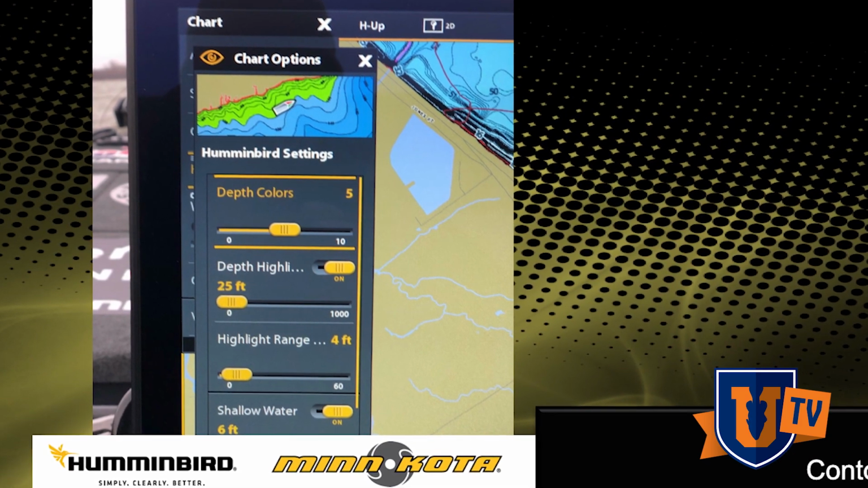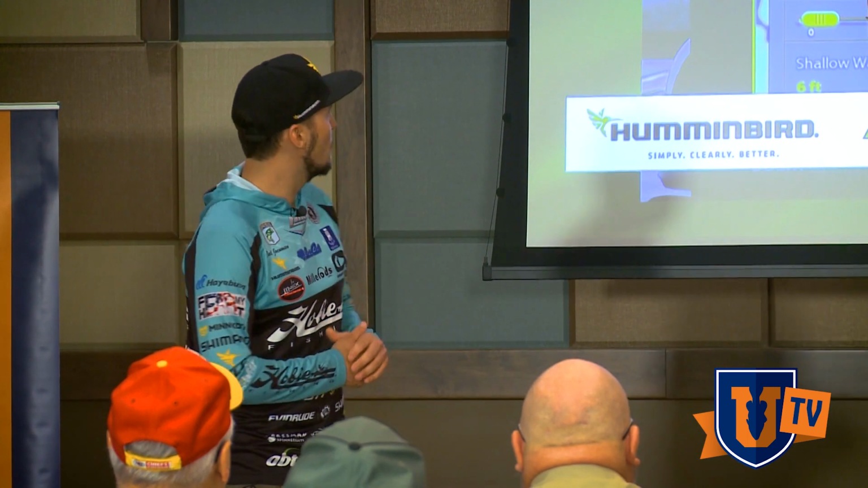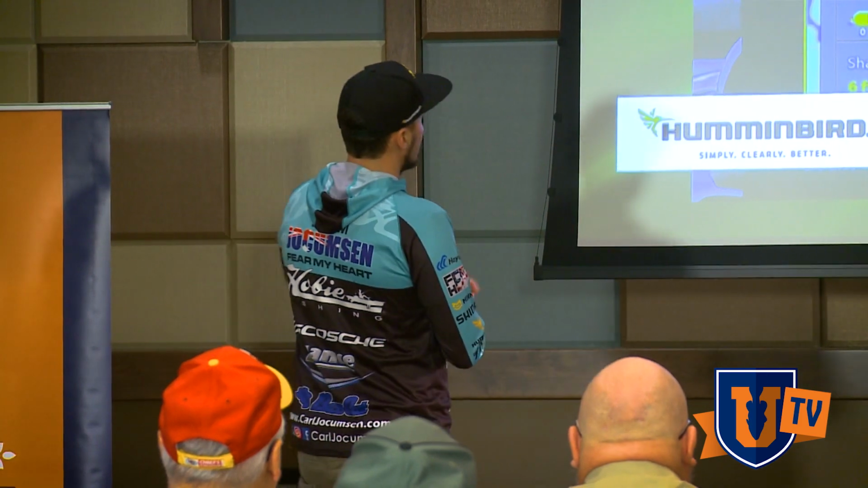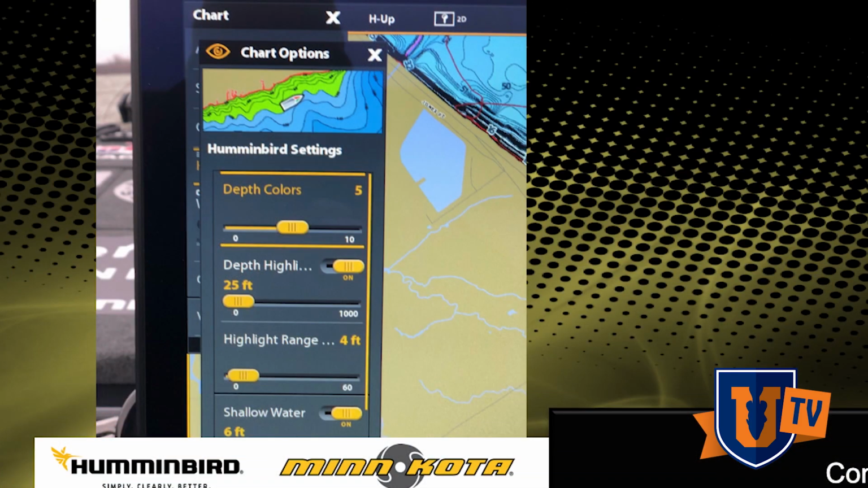And this is where I'm going to set it to show me exactly where these fish are going to be. So if I'm out there fishing and it's summertime and I find some fish in 22 feet of water, I can basically adjust these ranges here for the green to come up and show me where 22 feet of water is over the entire lake. And it's going to narrow everything down and show me where everything is.